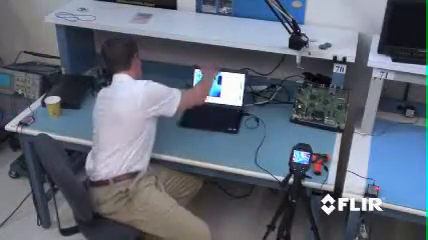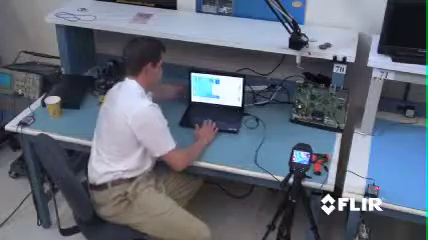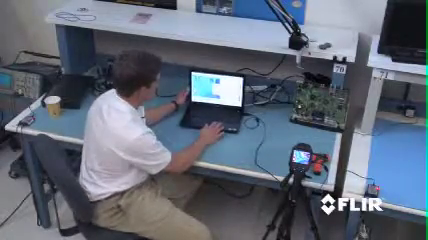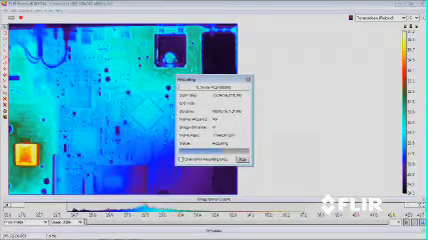I'll go ahead and click the record button at the same time that I turn on my printed circuit board. While the data is being recorded, the image freezes to help optimize and make sure that we record every frame coming across from the camera.